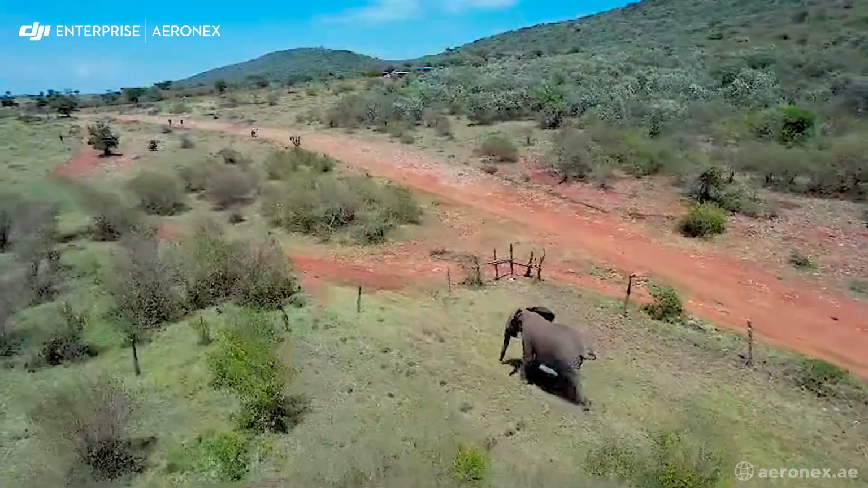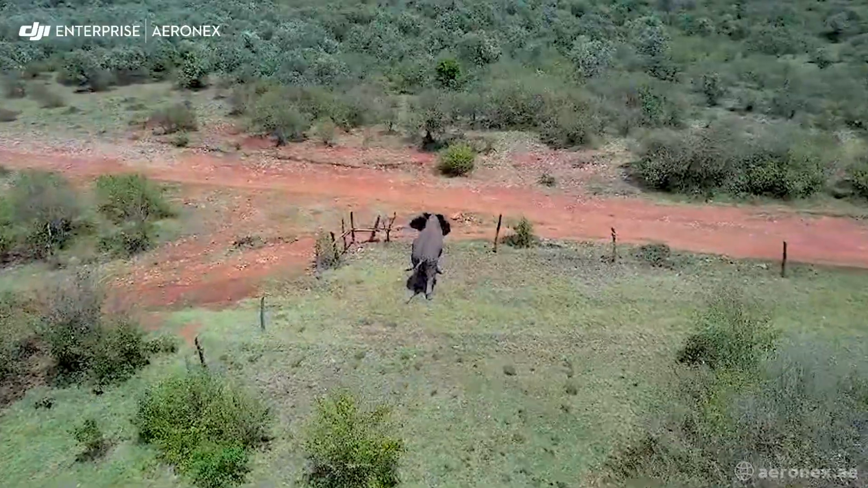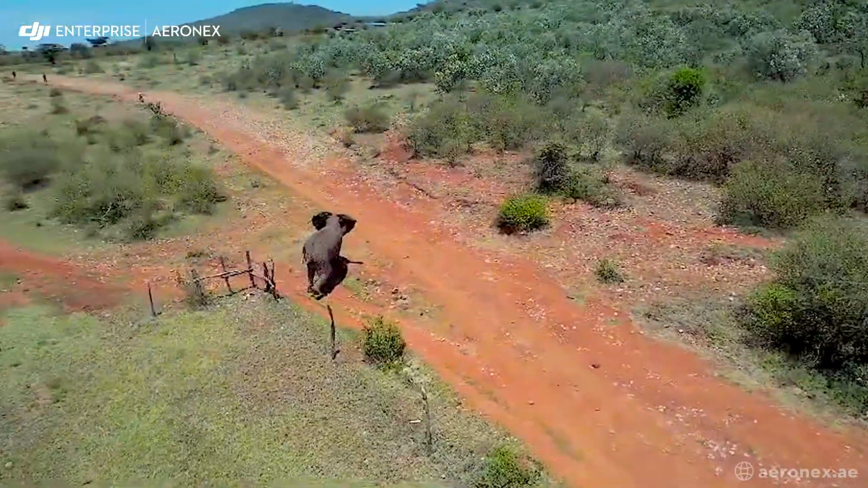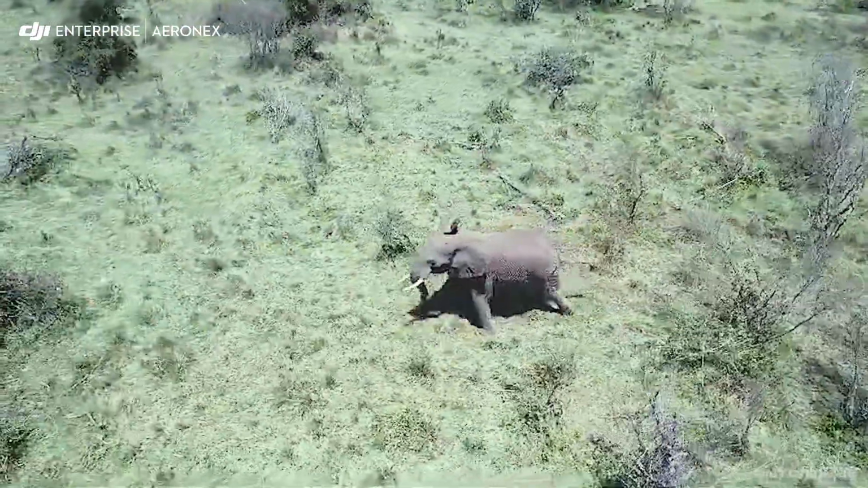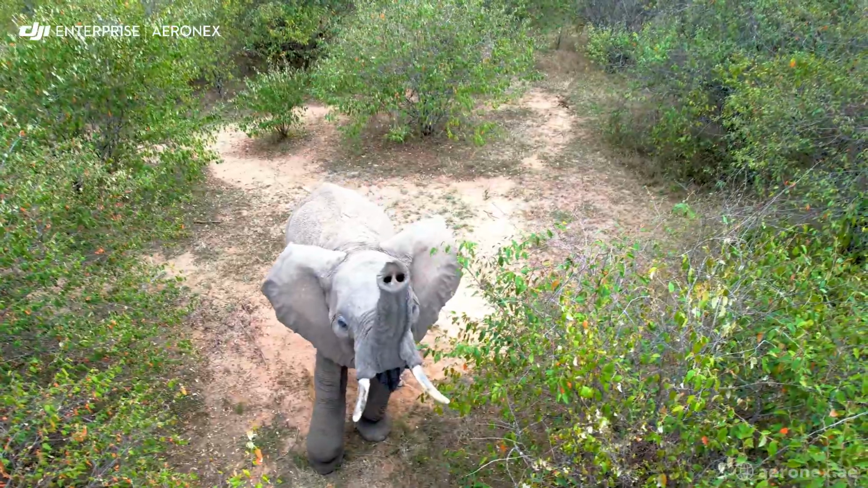To address this growing conflict, technology is playing a crucial role. Drones offer a fast, safe, and efficient way to monitor elephant movements and prevent conflict before it happens. Today, we are in Masai Mara, working with the Mara Elephant Project and expert drones to demonstrate how the DJI Matrice 4 is revolutionizing conservation.